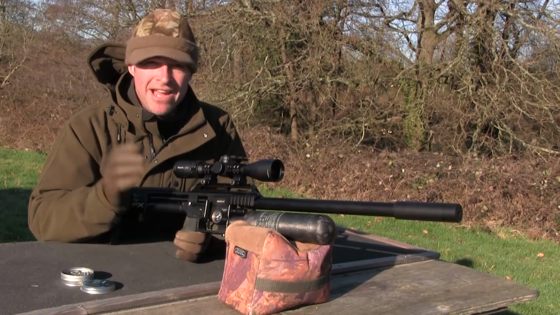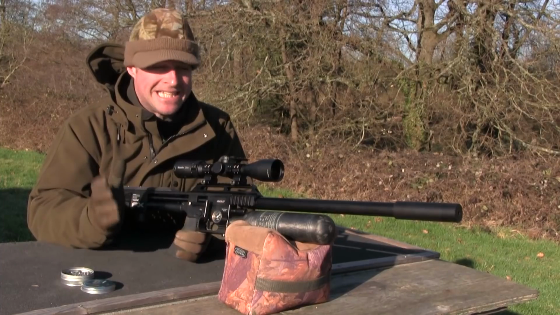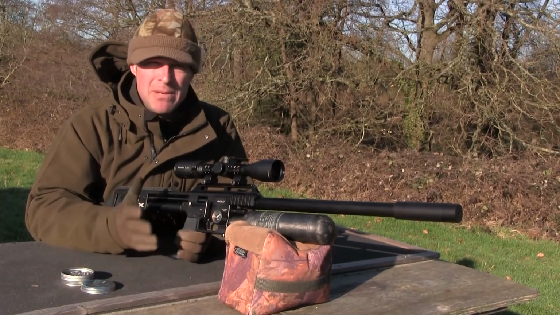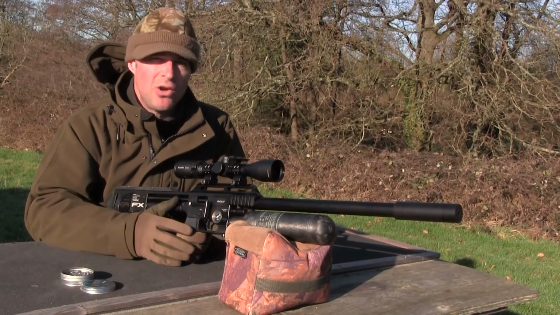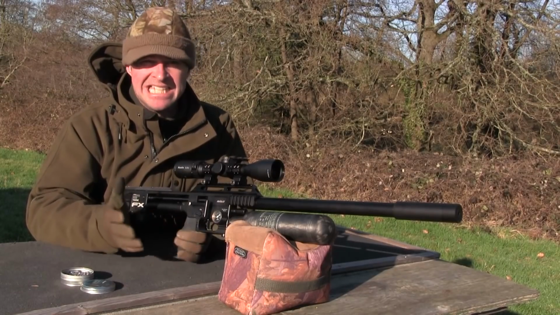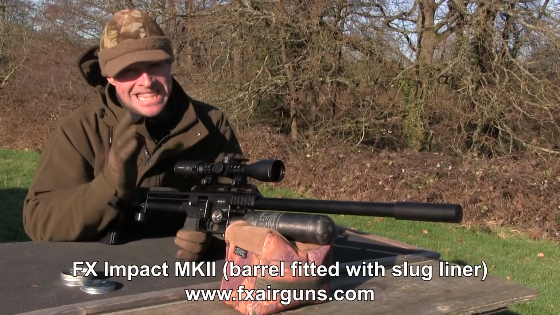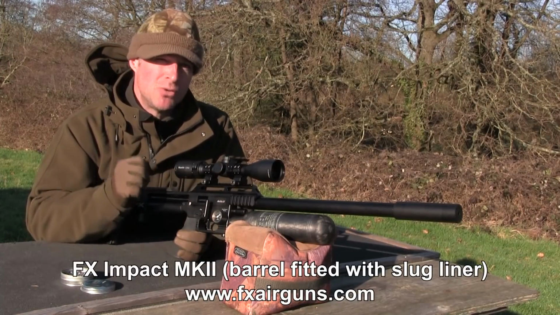Right, I've got the FX Impact MKII here today. It's a gun that I tested in detail probably about 9 months ago, and I've been using it quite a lot for my hunting over the last year. This isn't my usual FX Impact though. This gun has been set up to shoot slugs.